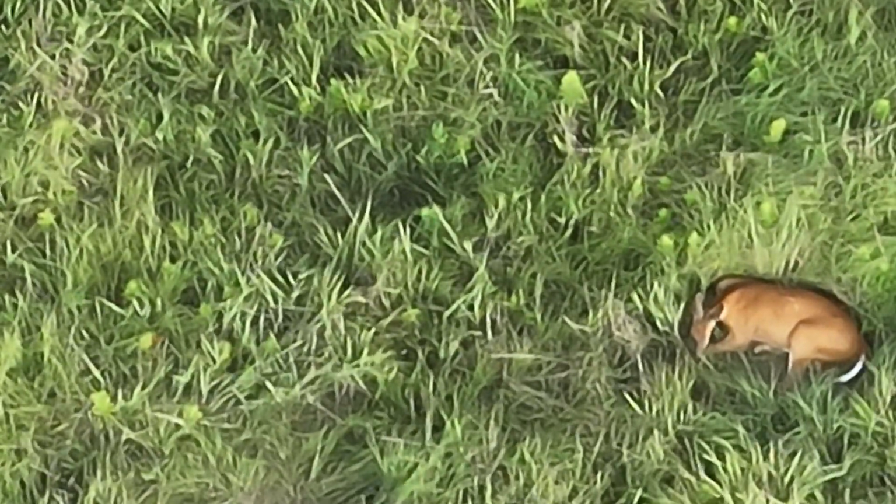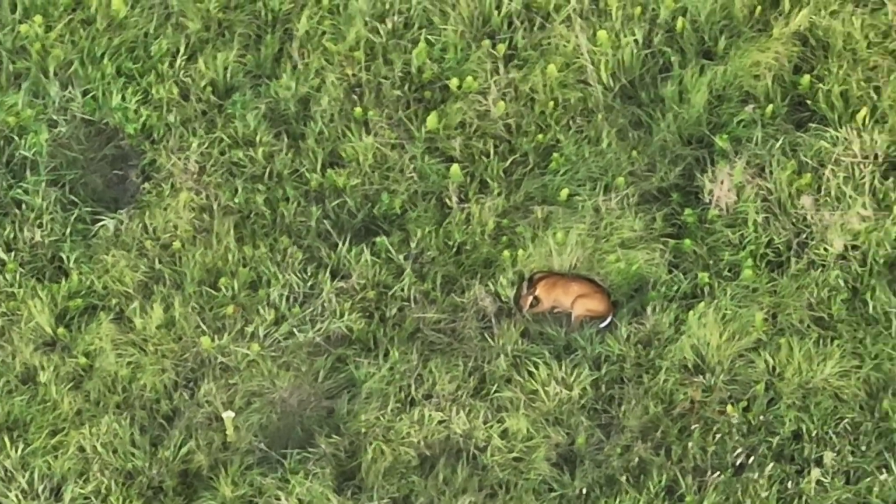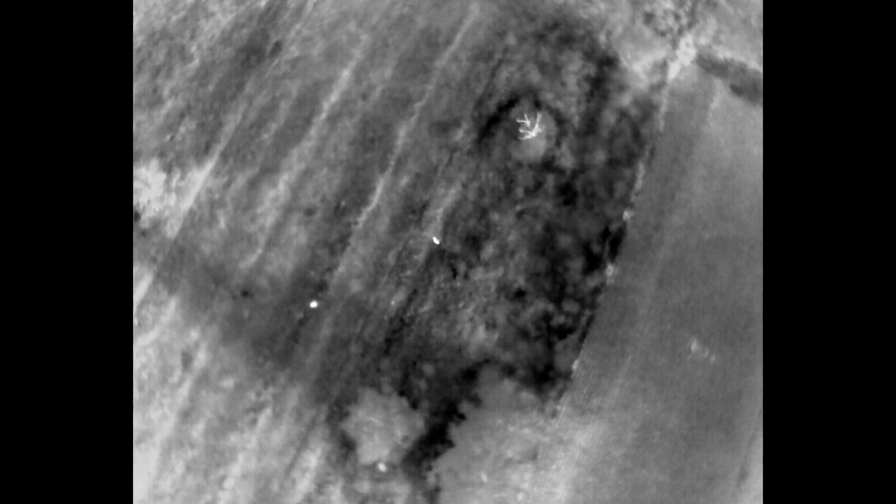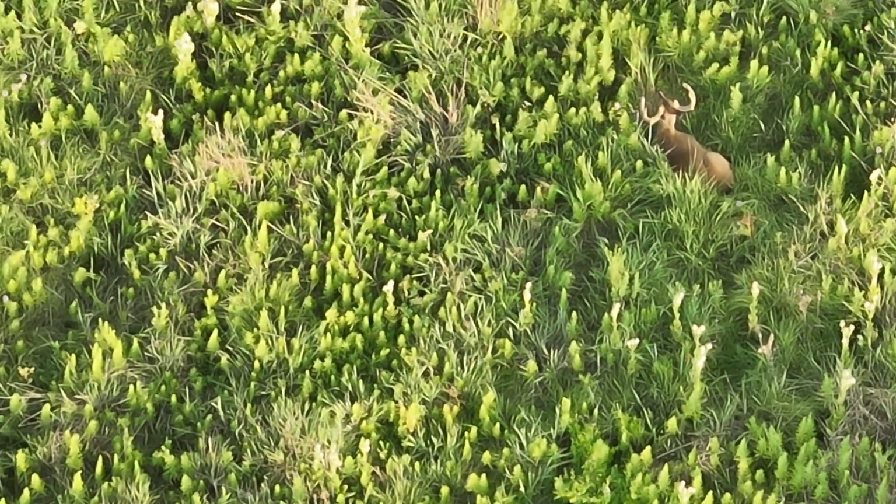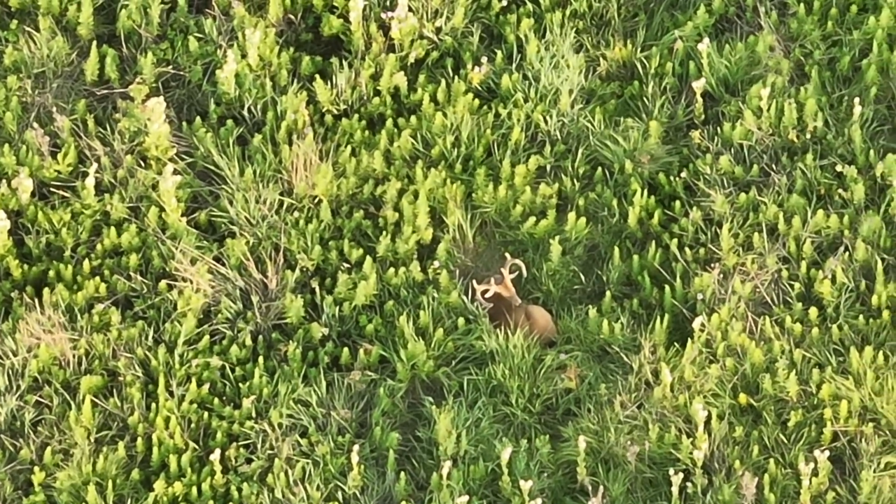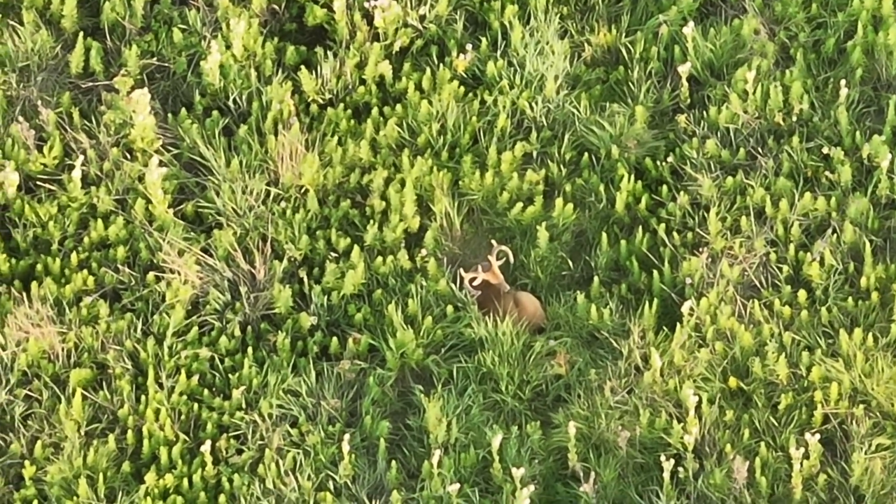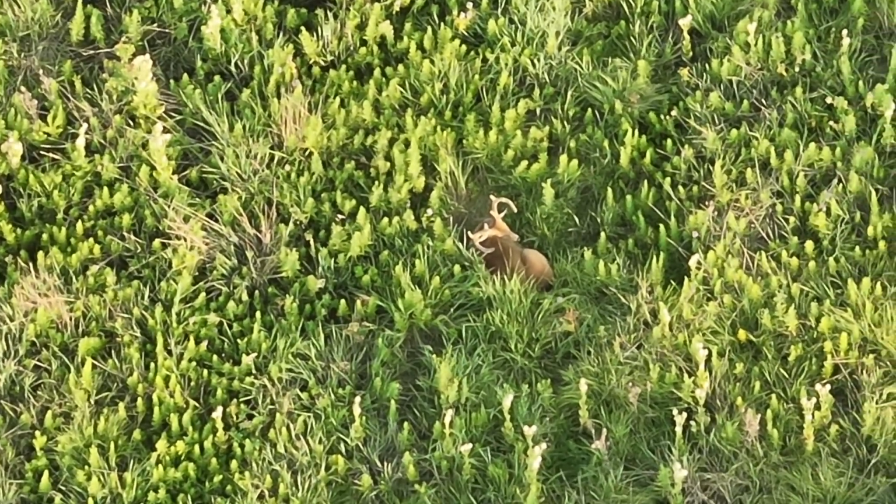Again, like I said, it's an evening in early August in the upper Midwest. Probably about 71 degrees. The Mavic 3T thermal feature does very well here. You can see some of these racks are just tremendous. And I just wanted to give folks a look at what I saw.